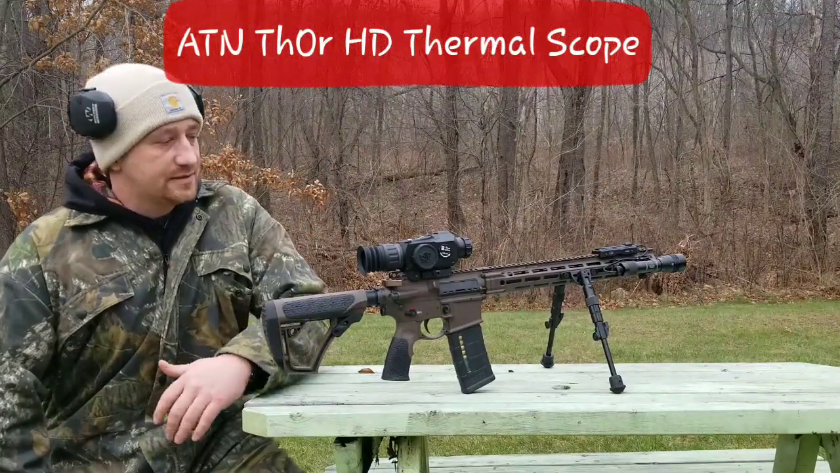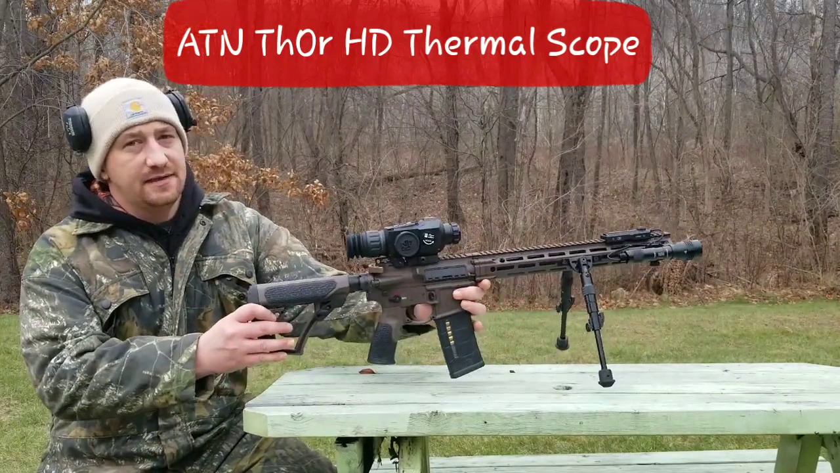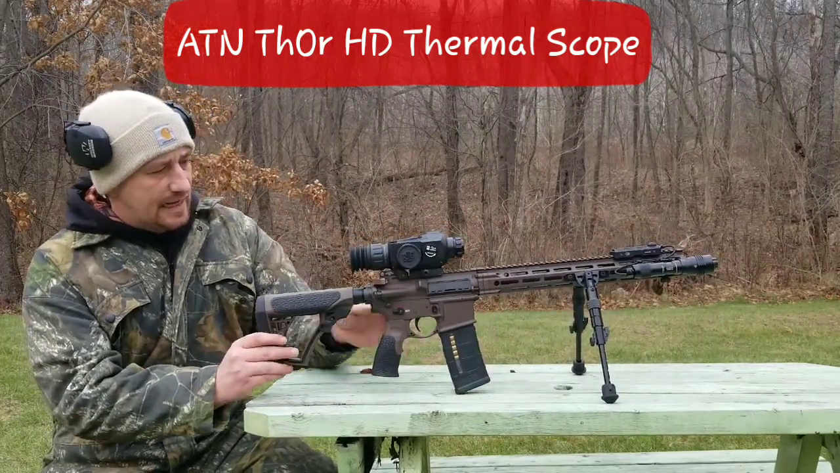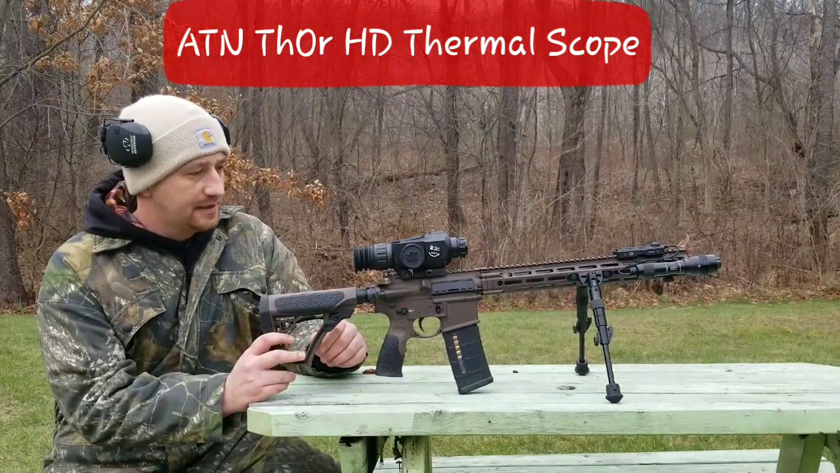I got something pretty cool for you today. This is the ATN ThOr thermal sight. I absolutely prefer thermal over night vision for various reasons. We'll get into that in a little bit here.